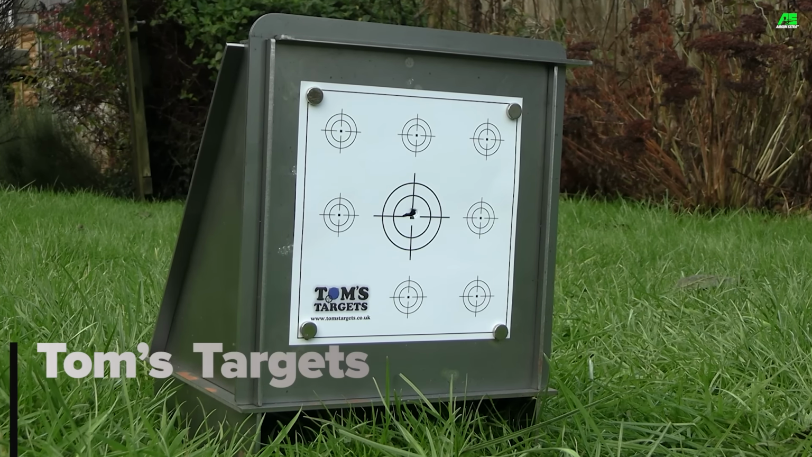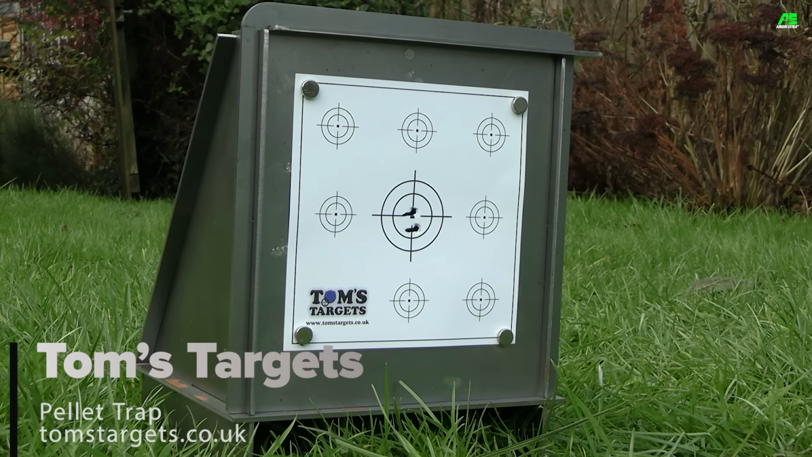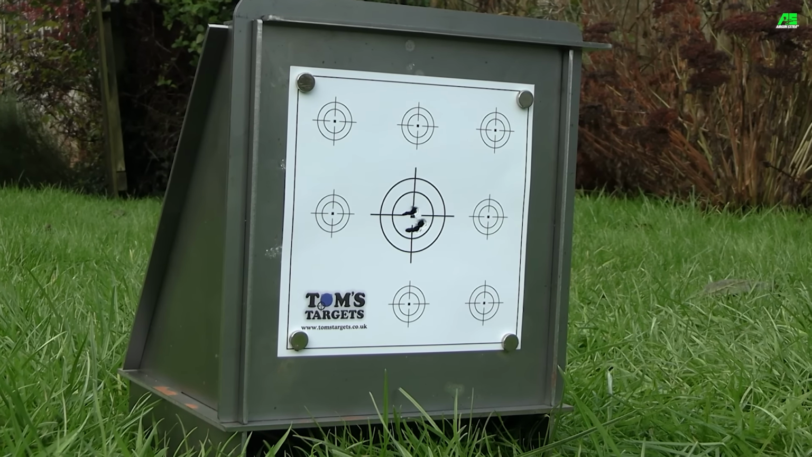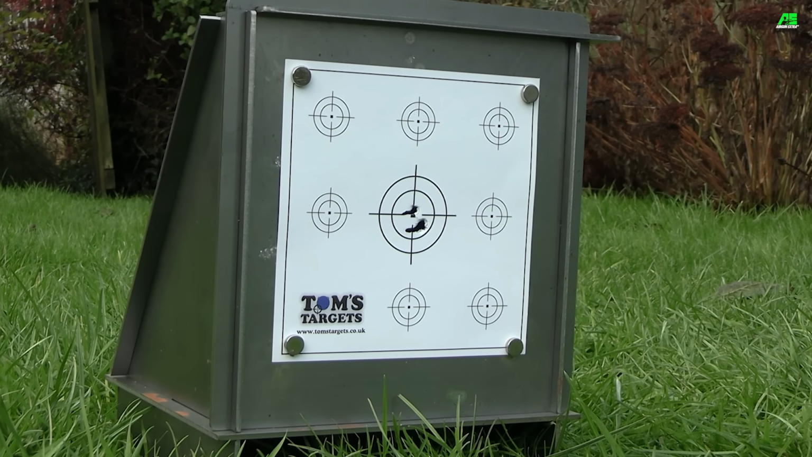Now, I've been getting very good results using the heavy 19 grain Crossman Premier pellet. You know, sub 1 inch at 30 meters, that is much better than what I would expect from a lot of fun guns costing in the region of £400.